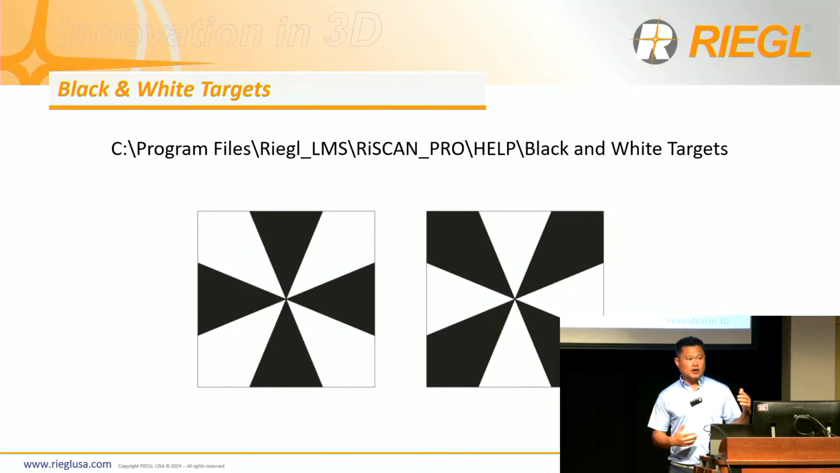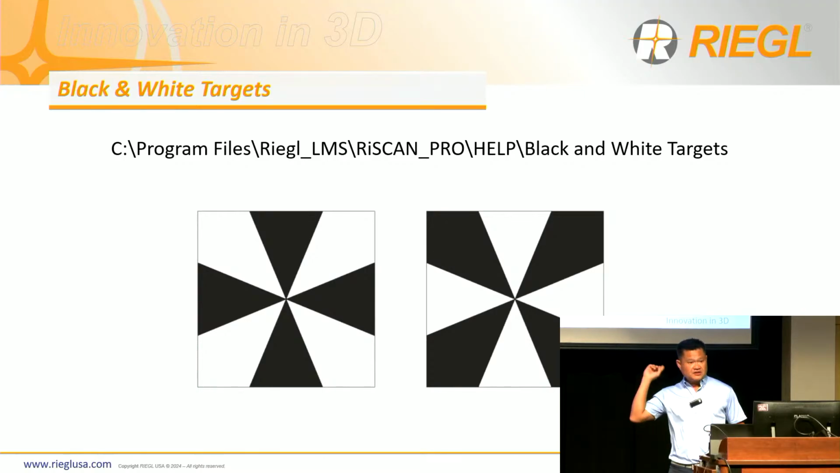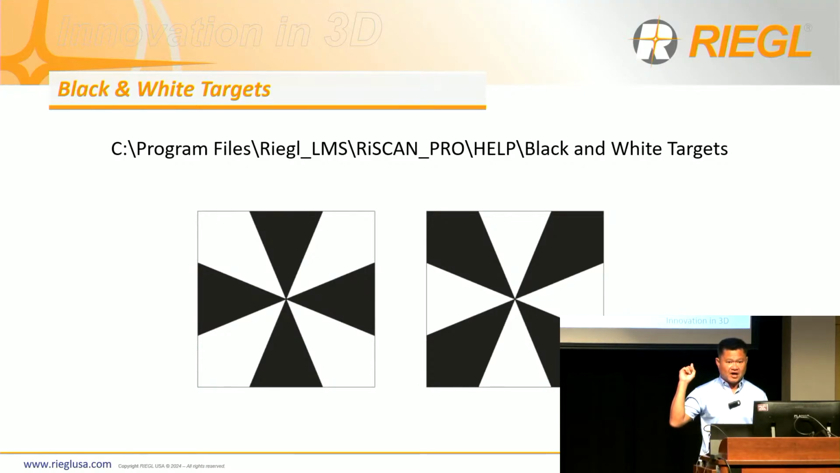You can use different material. I've done some testing, which I'll show you shortly, just printing them out on a sheet of normal paper. I think it's 16 centimeter targets that I've used in my real-world testing. But if you are already a Riegl customer, you can actually find these targets as JPEG files inside your computer. So if you want to download them and test them out, you can certainly come. Again, it is license-based, so please contact one of our experts here for more information on that.